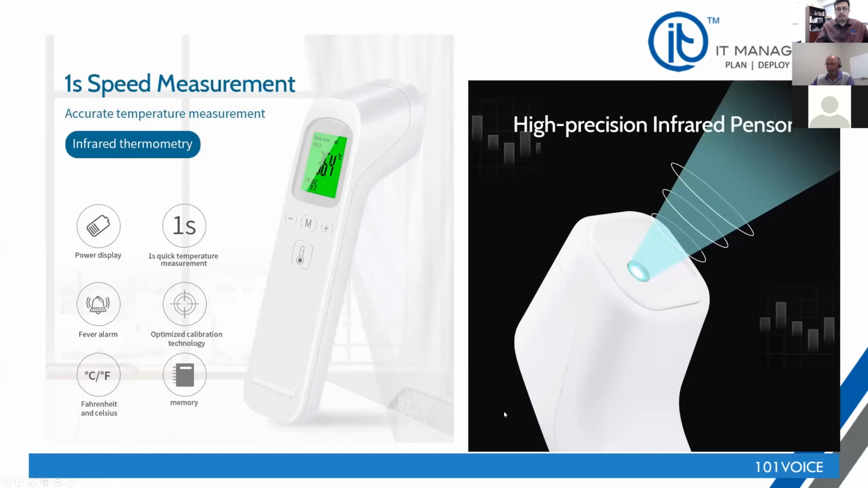The first thing is that what Joe has indicated is a device like this. Typical from CVS, Rite Aid, Amazon, anywhere between $30 to $65, depending how many buttons you wanted to have and what kind of sale the local pharmacy has. So this device is used quite a bit. It is somewhat accurate as long as it's not being dropped, and it's able to read your temperature with plus and minus 0.5 Celsius, which is 0.9 Fahrenheit.